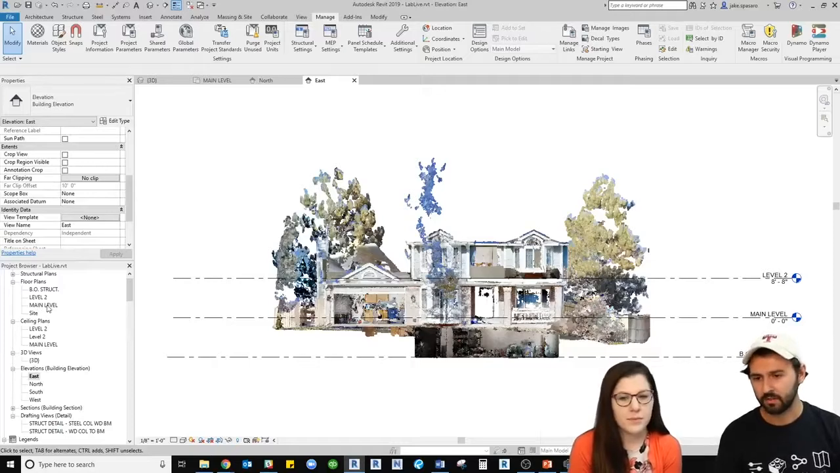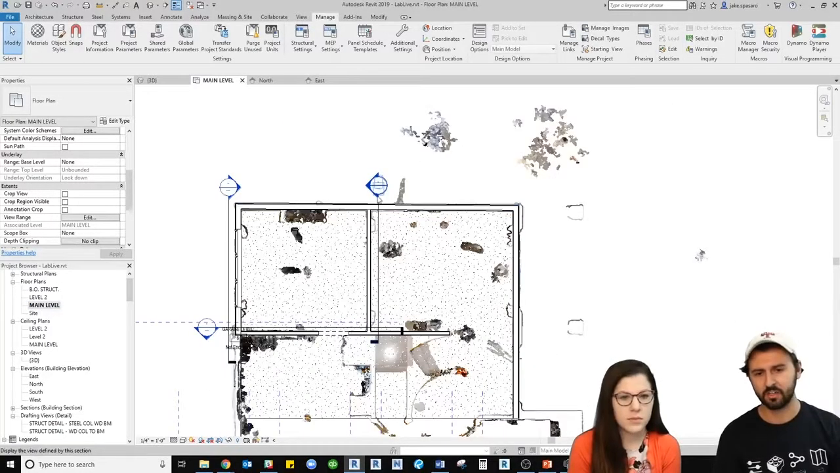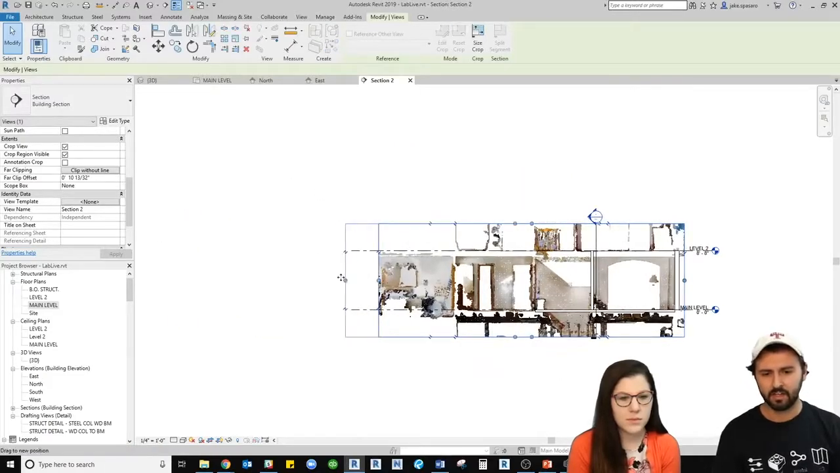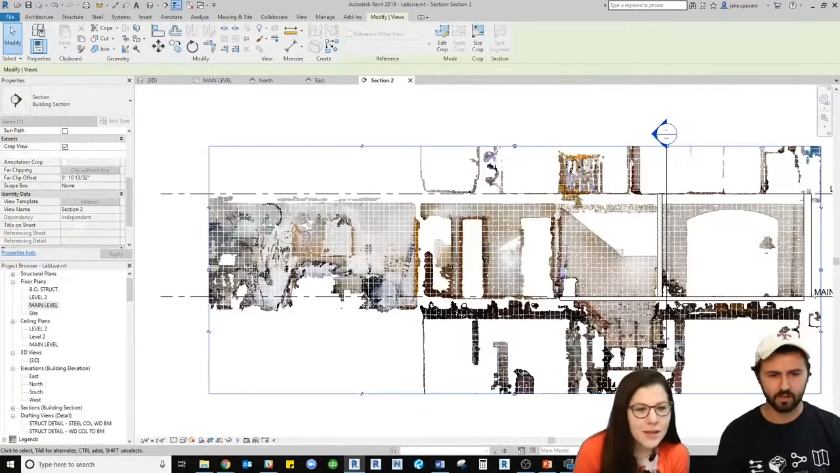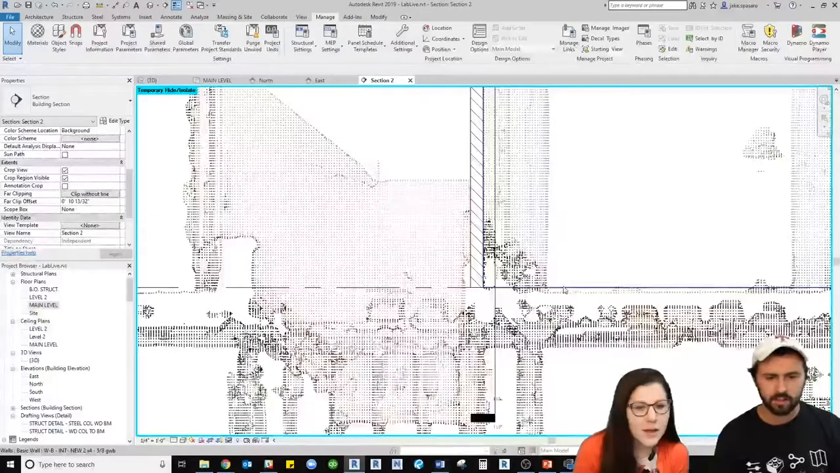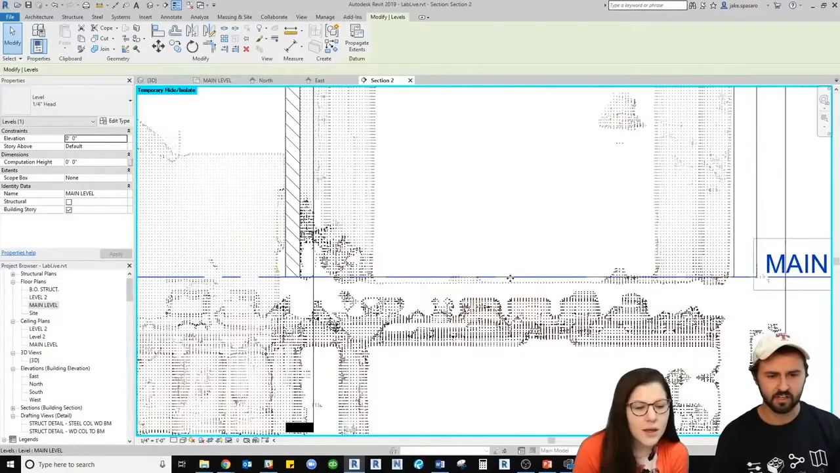So what I would do, because I would see that that's off, is take a section through it. And this is what I love about scanning, is that I can pull this section out, and you can actually see, depending on where you are, here's the line, so then I can see right there, there's the floor.